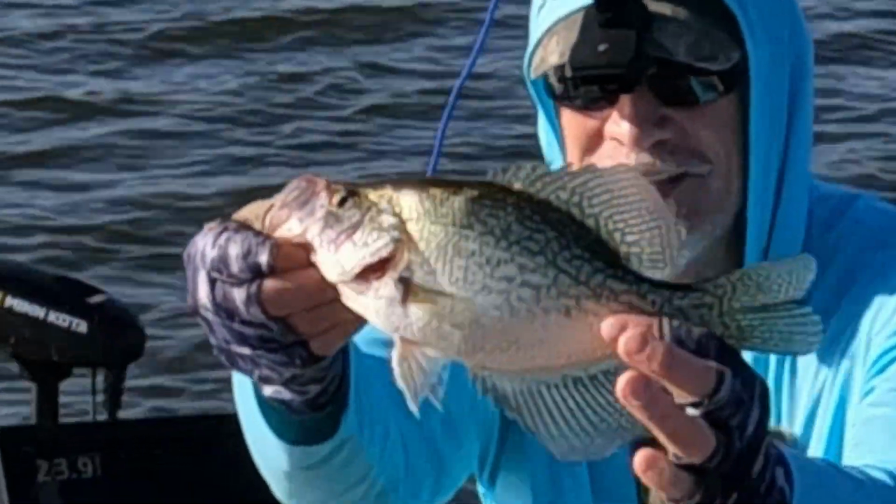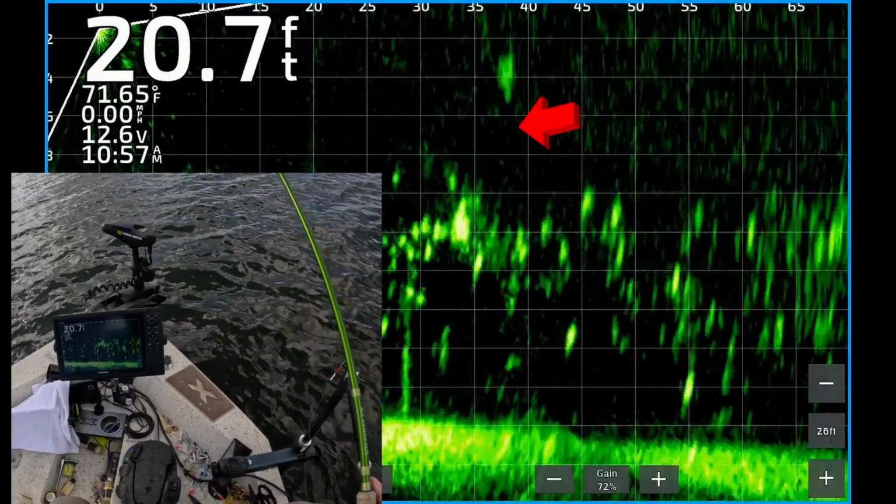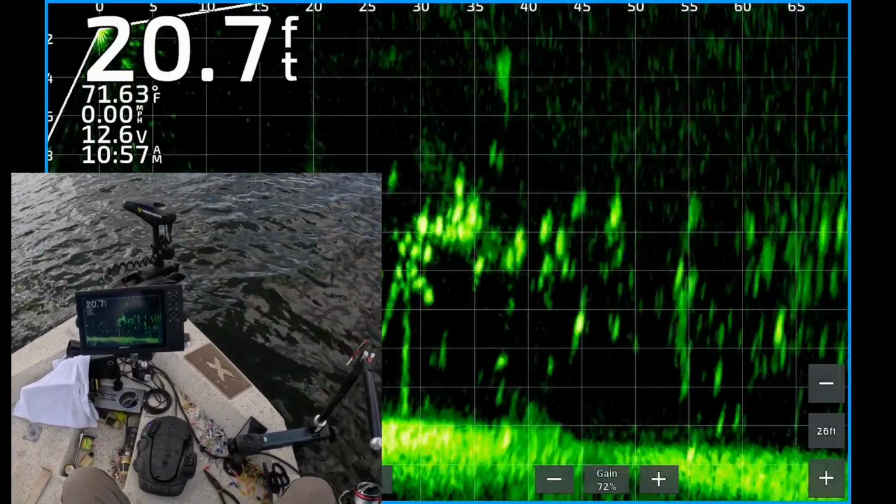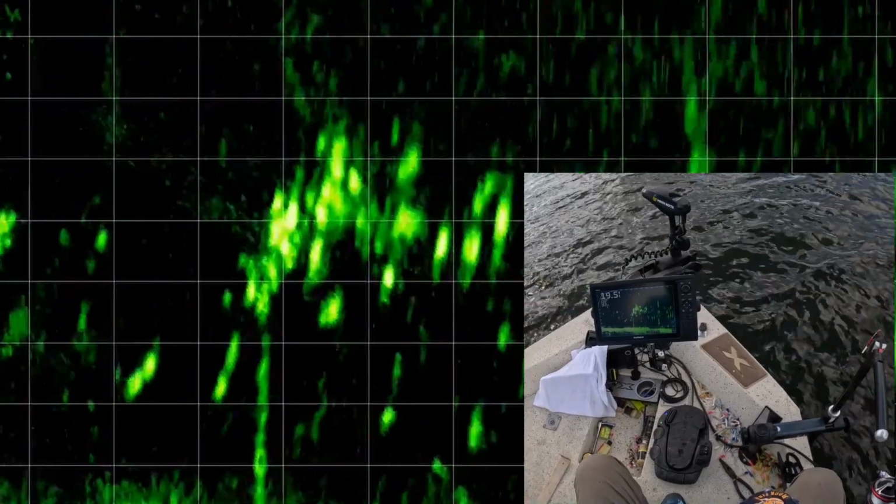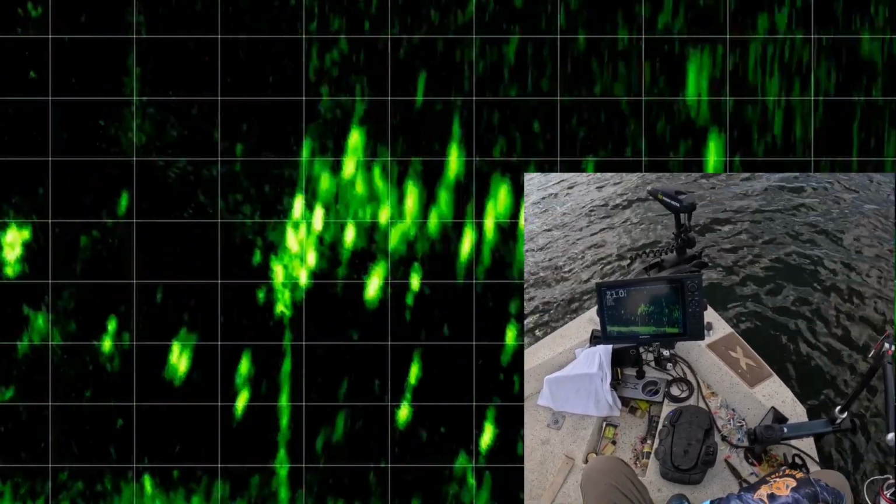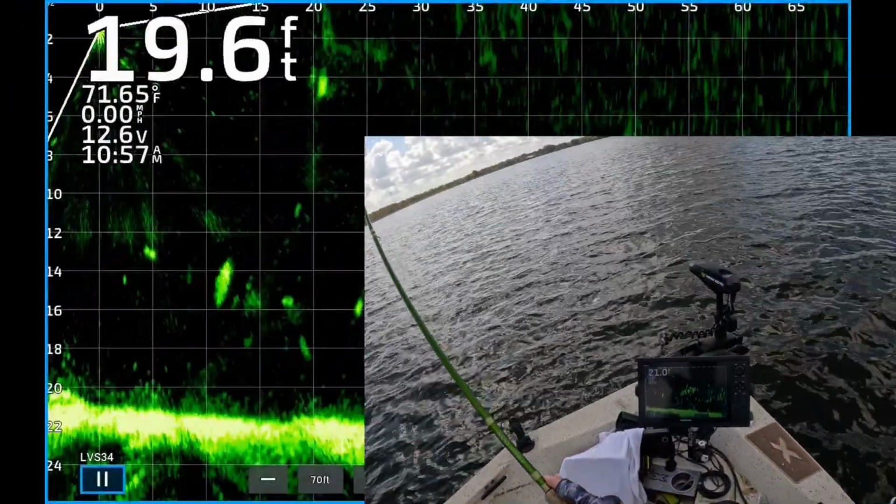Nice black crappie keeper. We're gonna keep that dude. Get in there. You see my jig dropping down 37 feet from the boat. There's another school of fish on a tree there. You see the weight and jig above the fish, and boom, there's one. One of them hit it right there on the way to the boat.